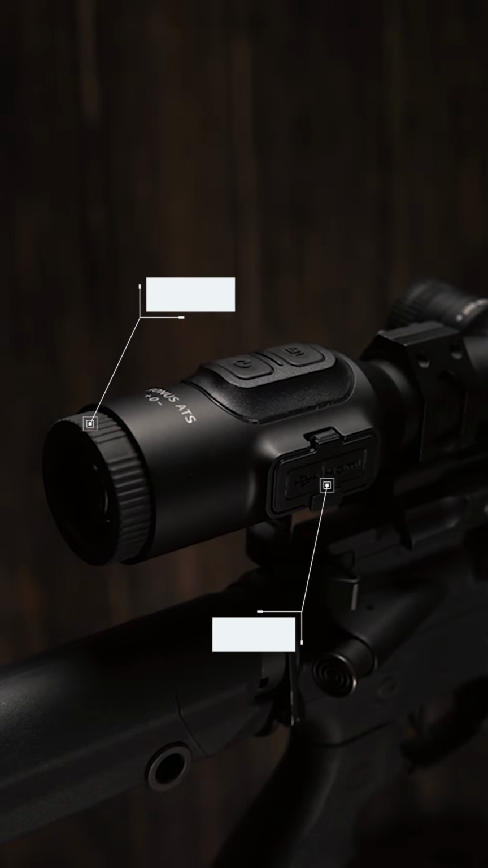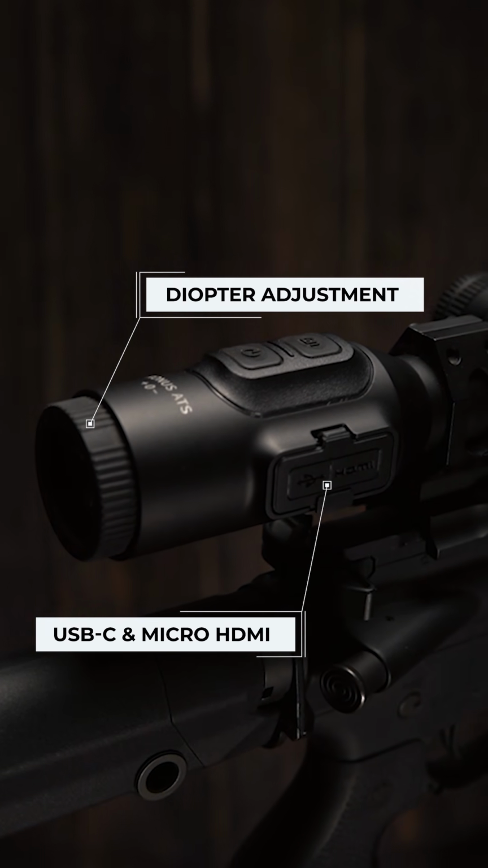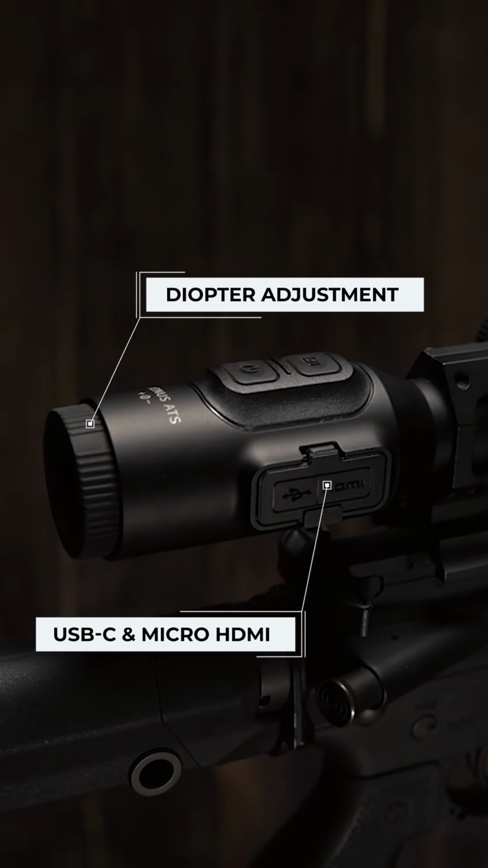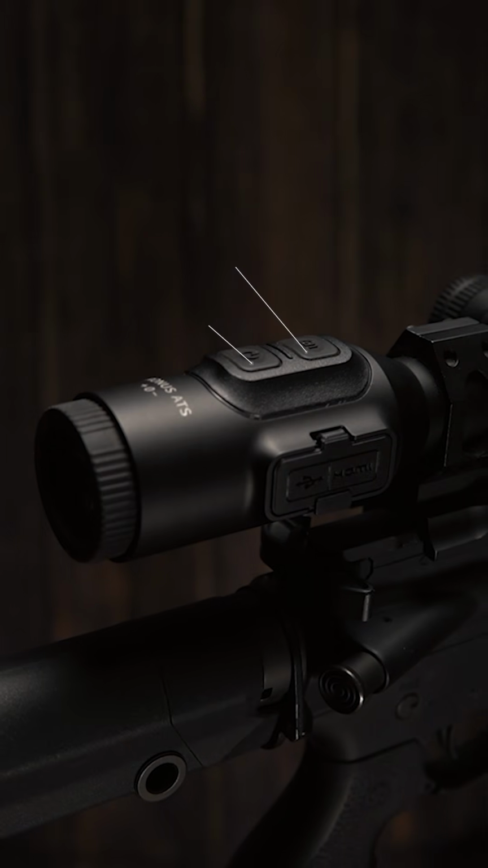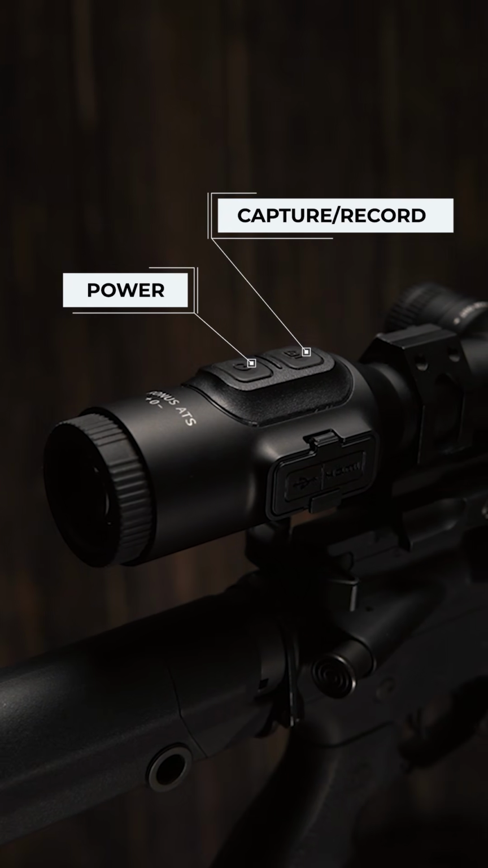Starting at the back, we get a diopter adjustment. On the side, we have a USB-C port for charging the internal and external battery, or even running an additional power supply if you are going to be using a lot of juice. Next to that, we have a micro HDMI. If you want to run this to an external monitor, you have that option. On the top, we have the power button and shutter button to manually record or capture images.